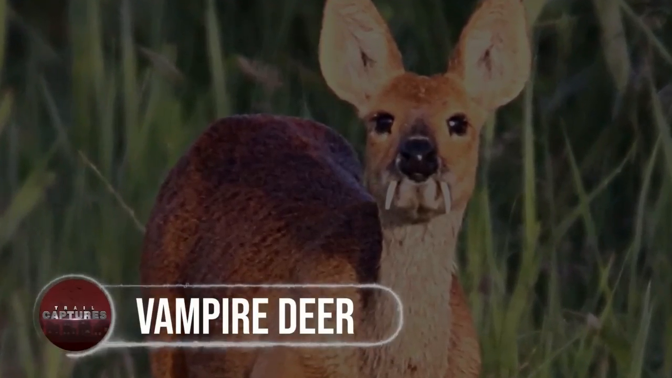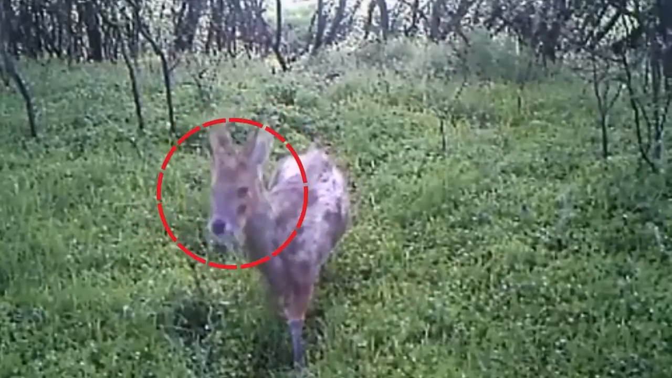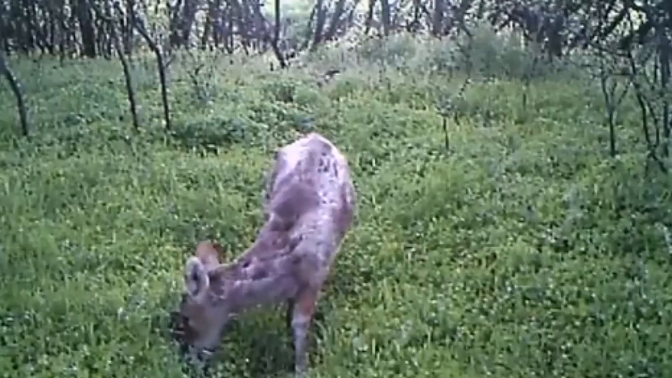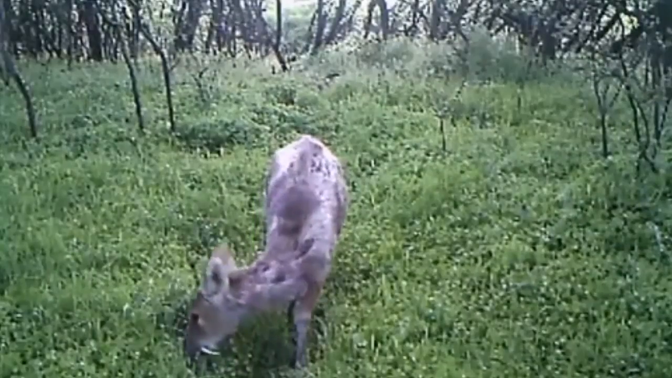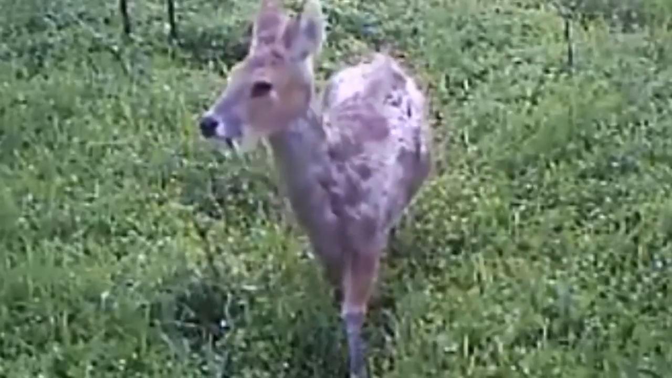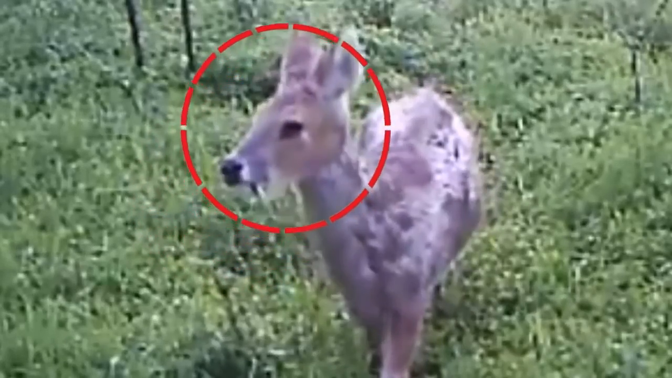Vampire deer. As you can see, we picked up a clip of what appears to be a deer combined with a vampire. This subsequent video was recorded on a field camera used by farmers. Aside from being very huge, the deer appears to be fully normal. According to this video, the deer has 2 front teeth that are protruding from its mouth. You might assume that the deer has undergone some kind of mutation, or that it's actually a vampire deer.